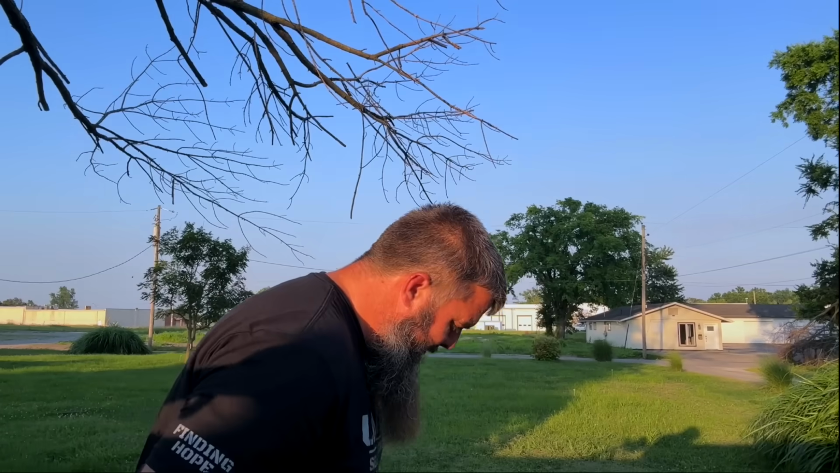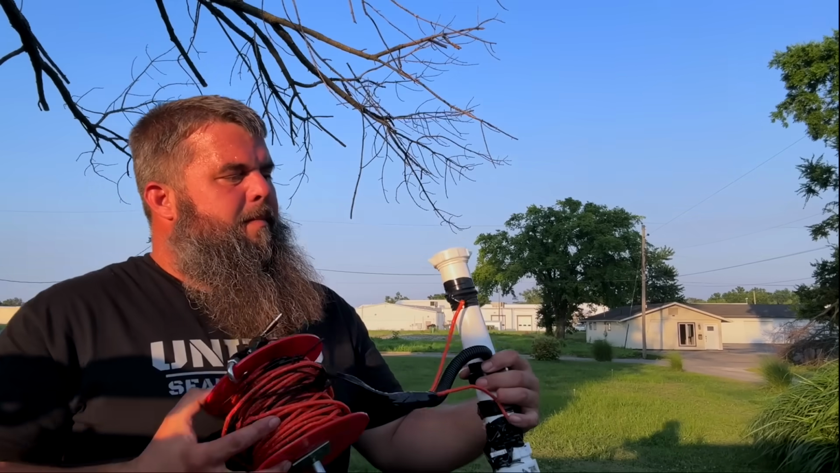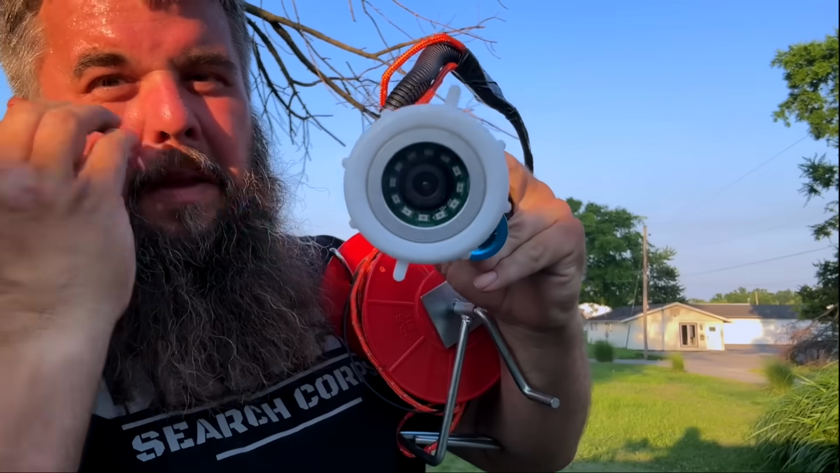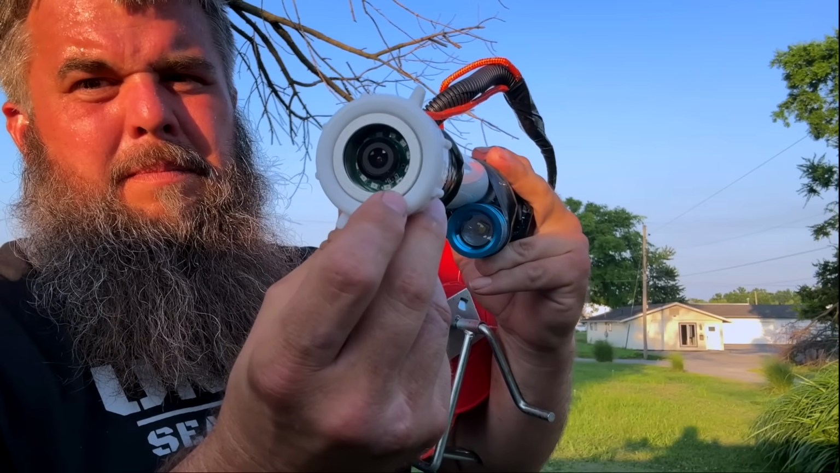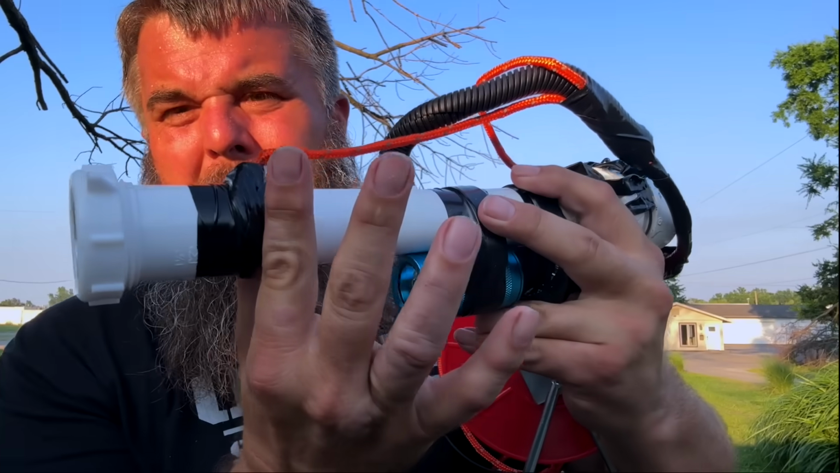It's actually made like a fishing lure. LED lights, camera lenses on there, and it's only about that big.